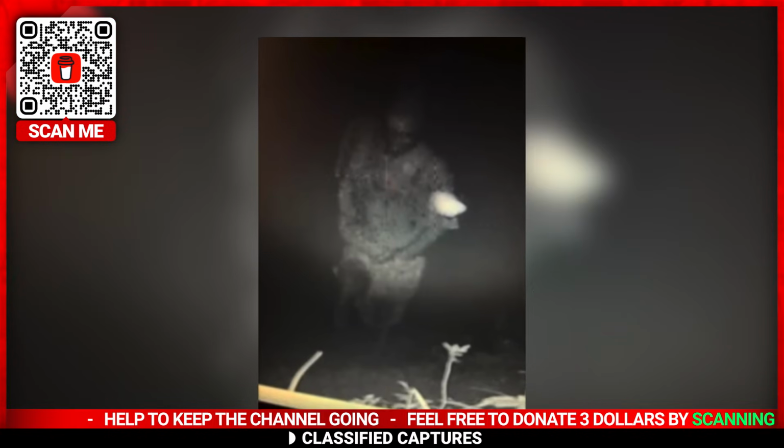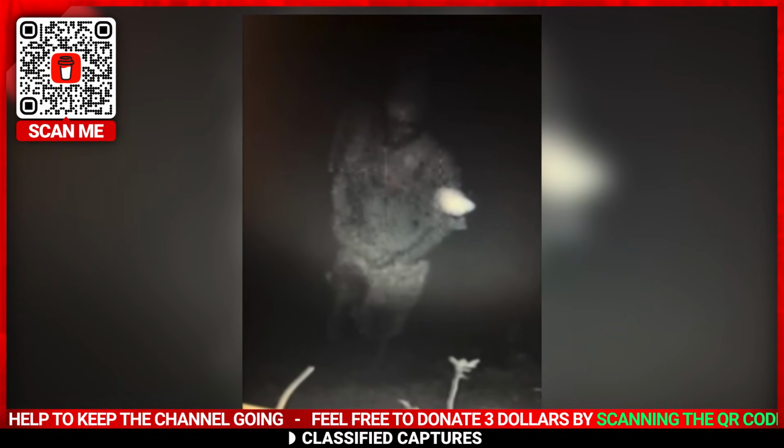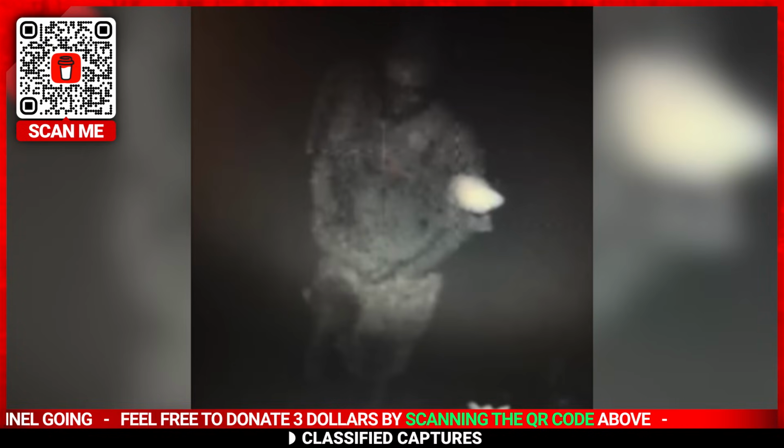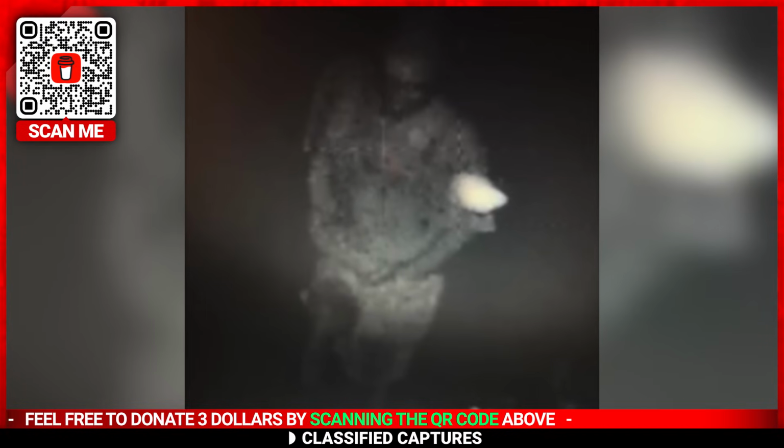Imagine you start reviewing the captures on your Trailcam and come across something like this. What will be the first thing to cross your mind? Most in the paranormal community who saw it believed it was not human. They stated it had to be a spirit or otherworldly being taking that form.